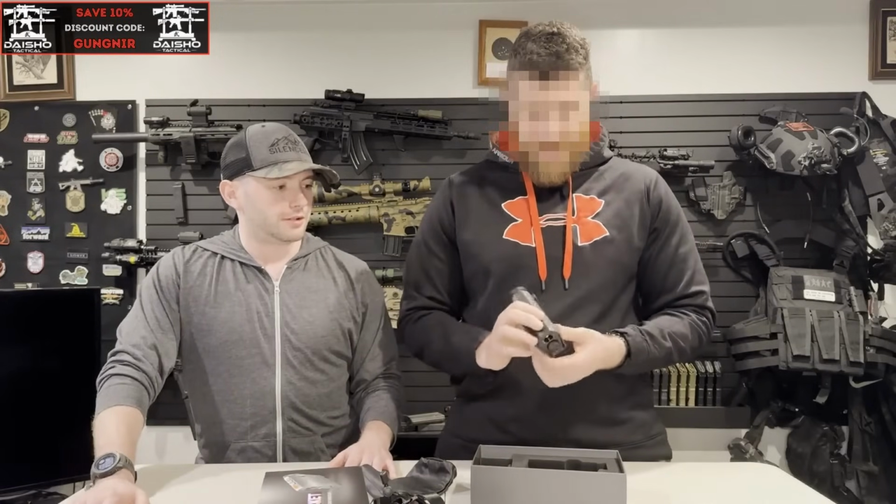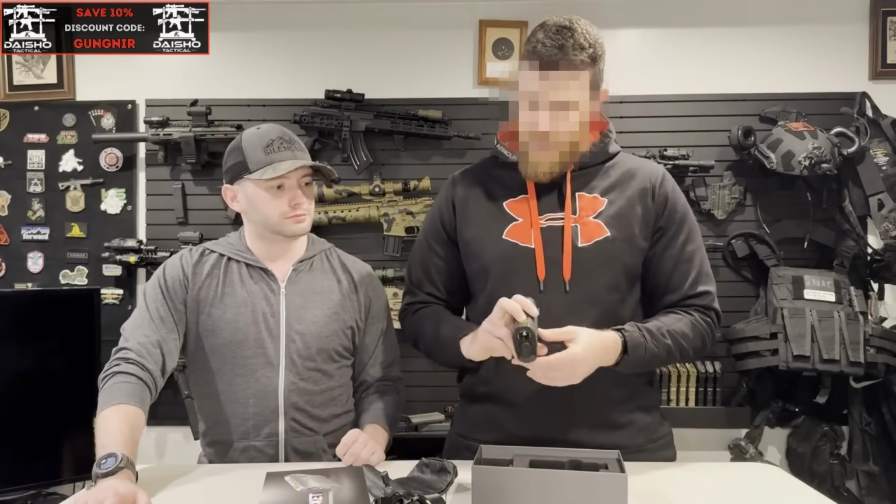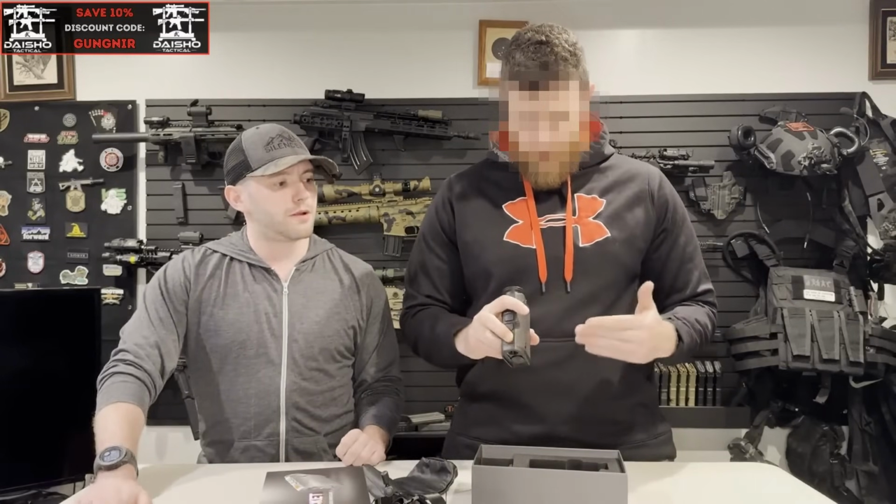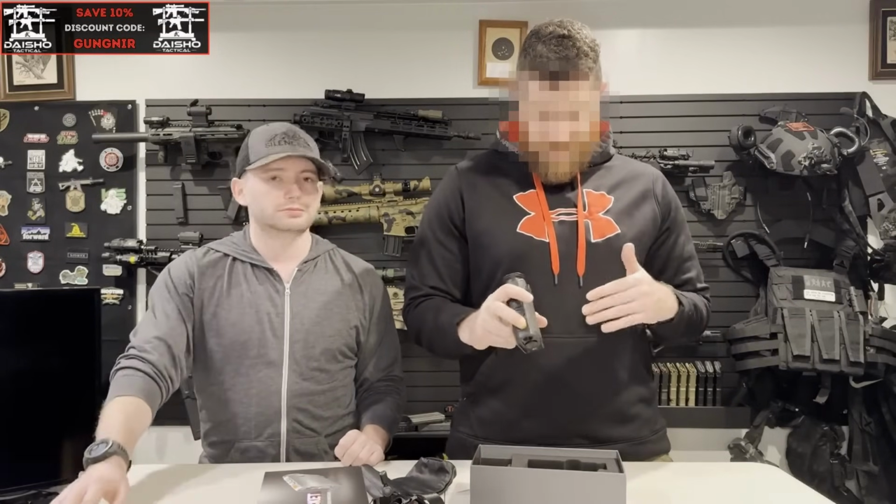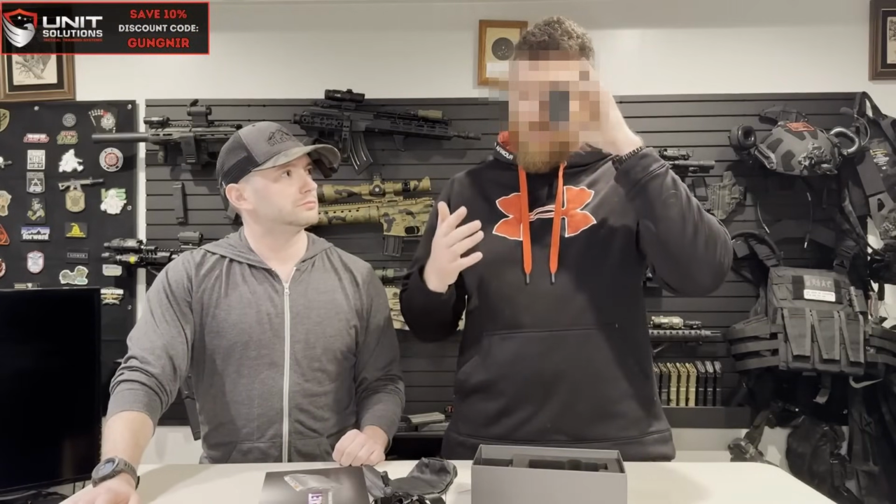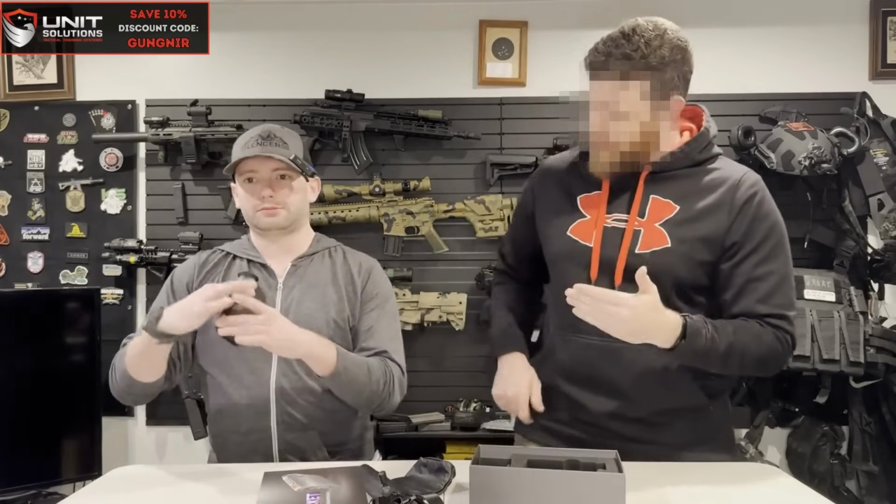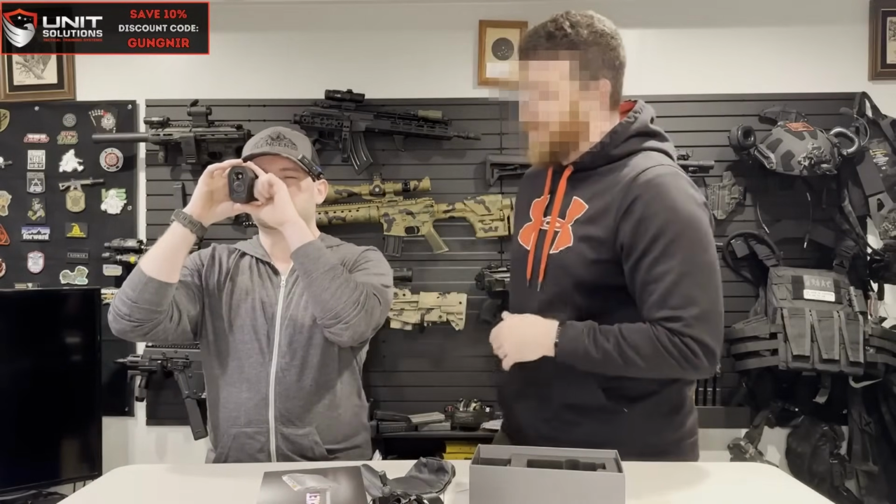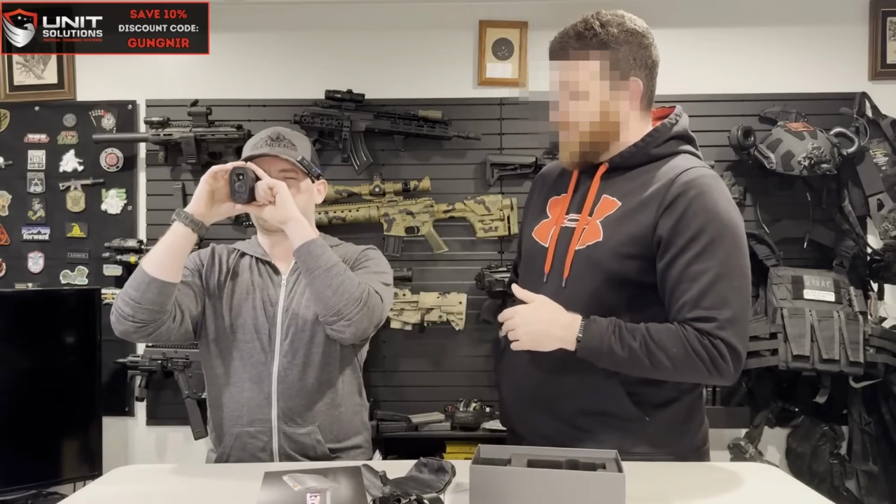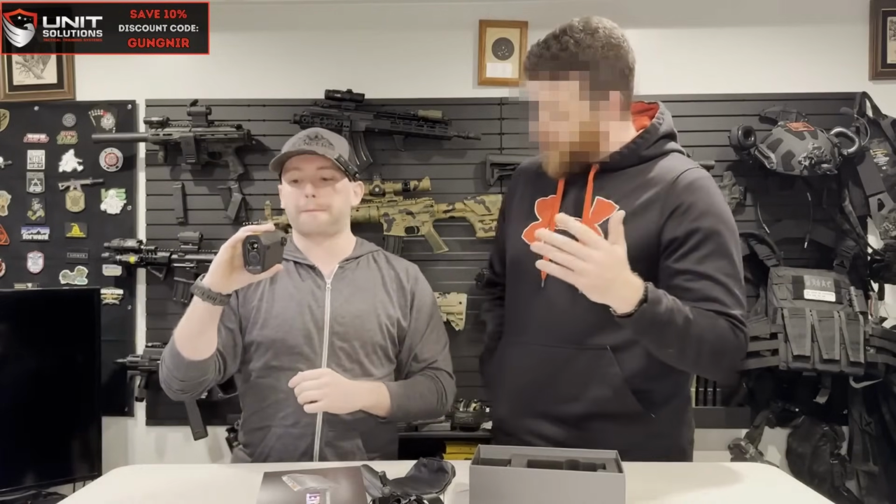And so it's got the 256 by 192 core for thermal. It's got a bunch of different color modes. And the OLED screen is 800 by 600, which again, you really can't complain for what comes in the package, for what you're able to get out of it. It's got the different color modes. The focus ring is right there. Yeah. And just to be clear, this is a handheld, not a clip-on. Yeah, no clip-on, straight handheld.